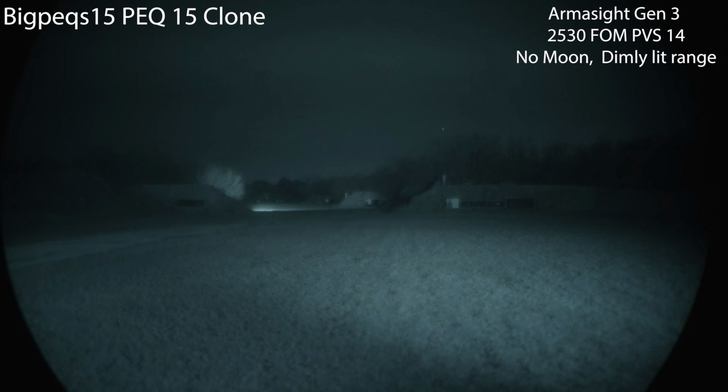Okay, here's the Bigpeqs15. I know it's a clone, but it is just so stupid bright. I wanted to show how this thing does with photonic barriers on the range, so I can still very, very much illuminate that 500-yard target going through that spotlight that I got shining down range. And I don't have these things cranked up.